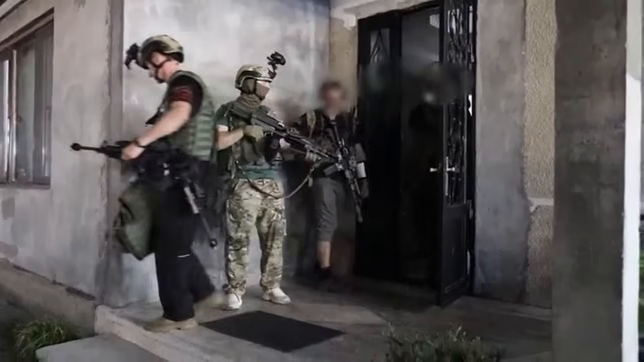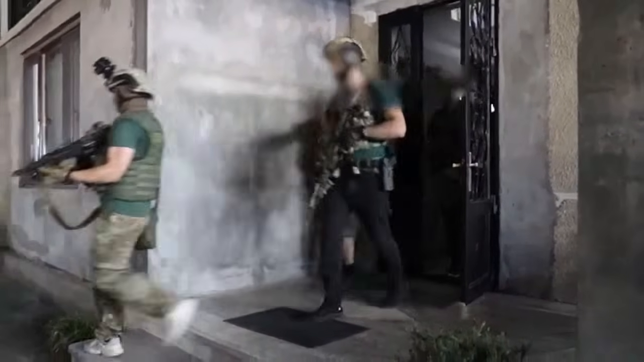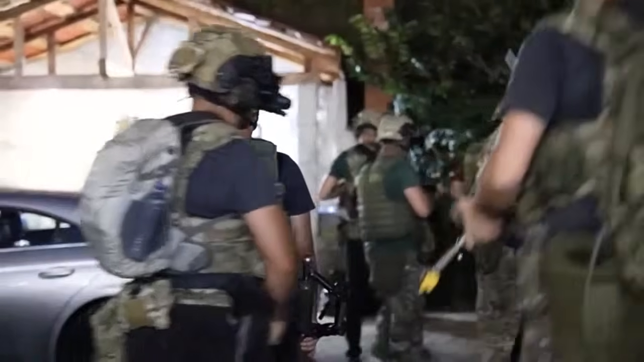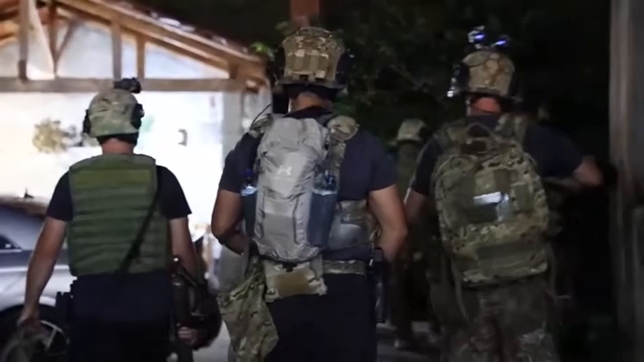Most people have never seen what a real Special Forces raid looks like from the inside. Not the Hollywood version, not the video game version. The actual thing, the formations, the equipment, the silence before entry, and the speed once it starts.